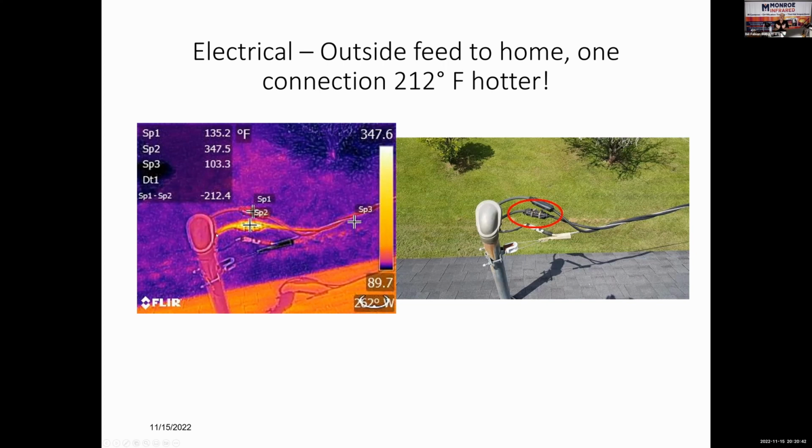That's called a thermal gradient. So it's showing the direction of heat flow from the hot spot into the cooler wire. Take those two arrows showing the direction of the heat flow and turn them around. That thermal gradient is pointing to the problem. The problem is right there up on the roof. Write it up every time.